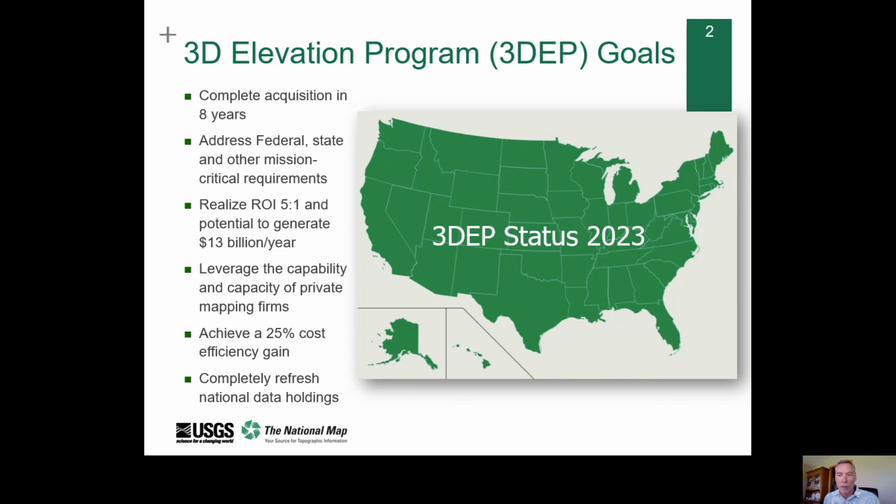3DEP leverages the expertise and capacity of private sector mapping firms that acquire the data for the program through the USGS Geospatial Products and Services Contracts, or GPSC, and through partner acquisitions as co-op agreements. 3DEP will help all of its partners realize an estimated 25% cost efficiency gain by acquiring data in larger project areas, and of course will completely refresh our available national data holdings with consistent new LiDAR and IFSAR in the coming years.